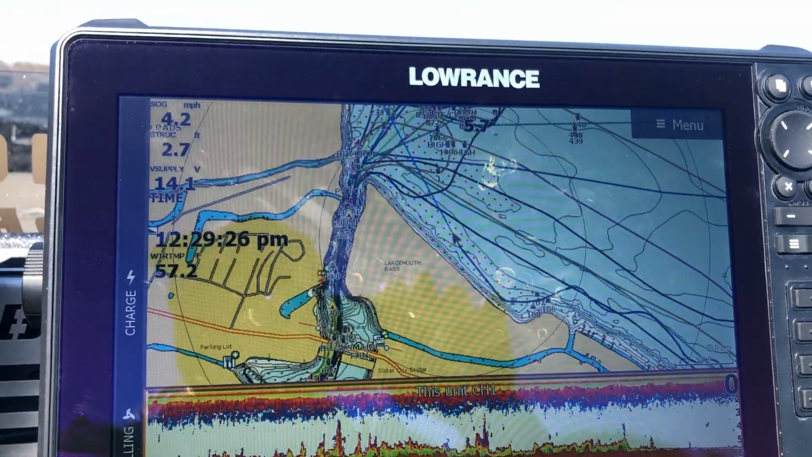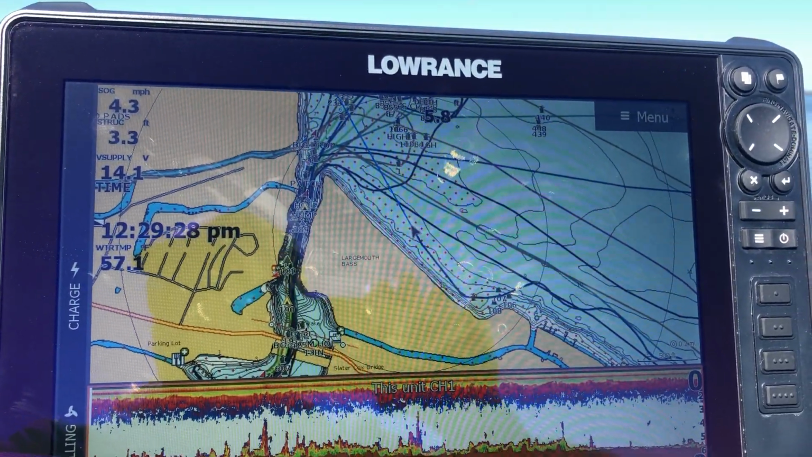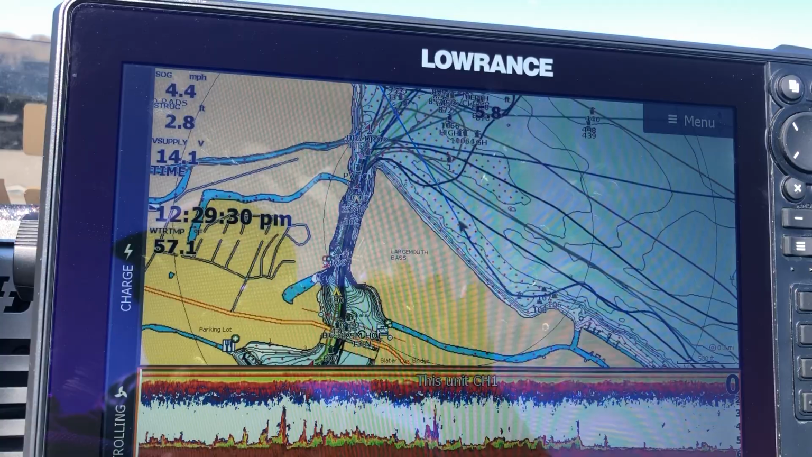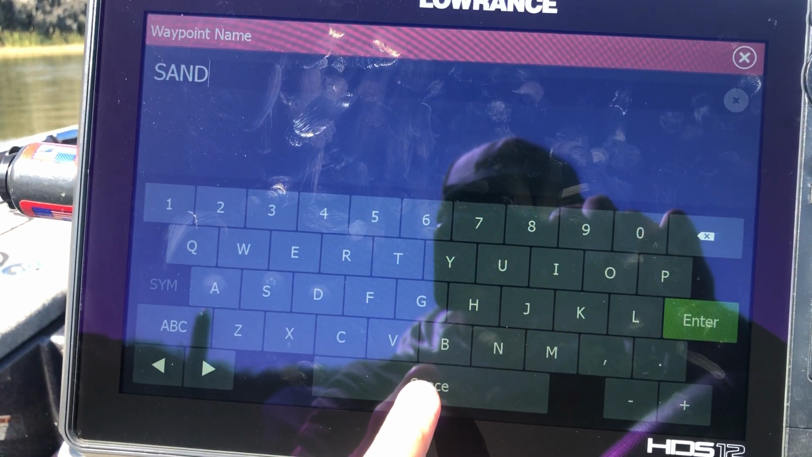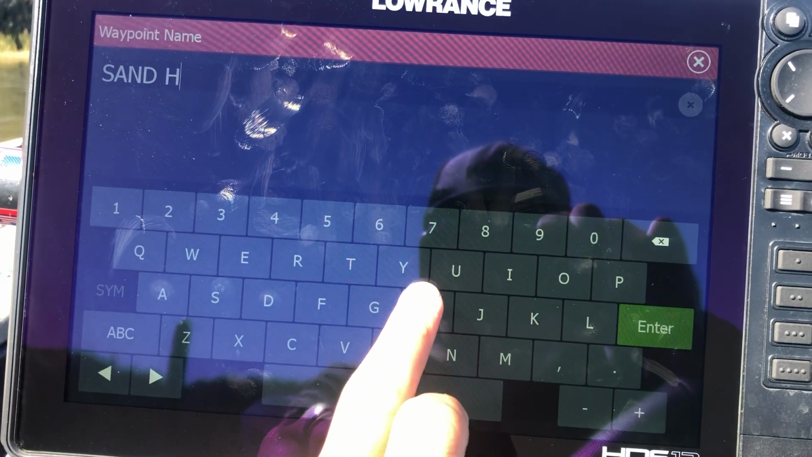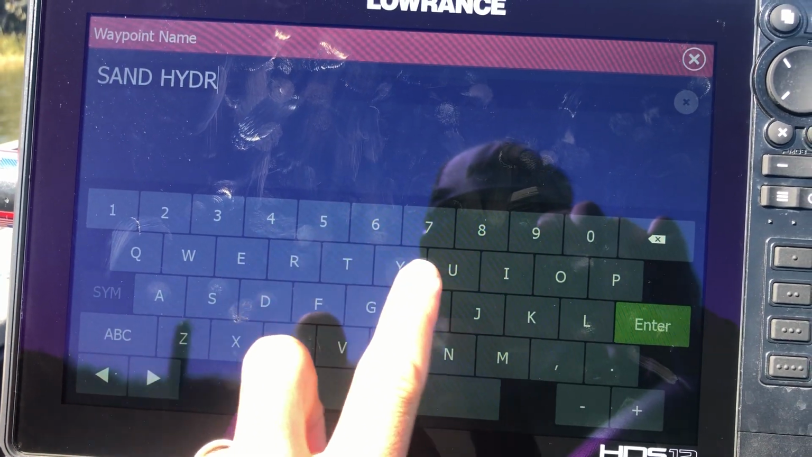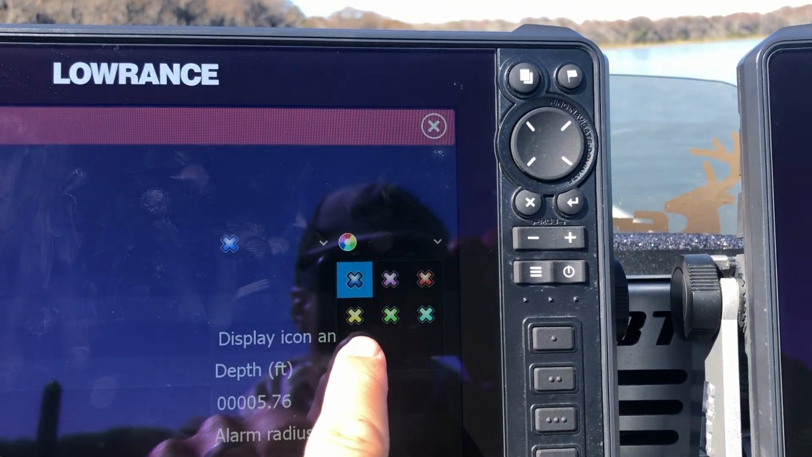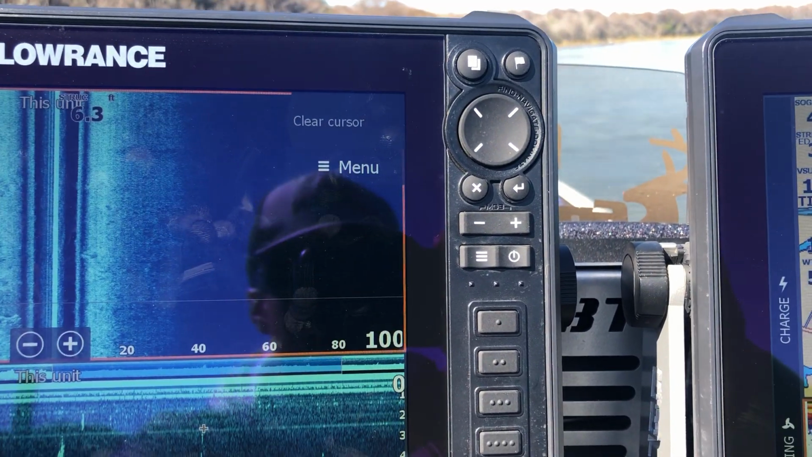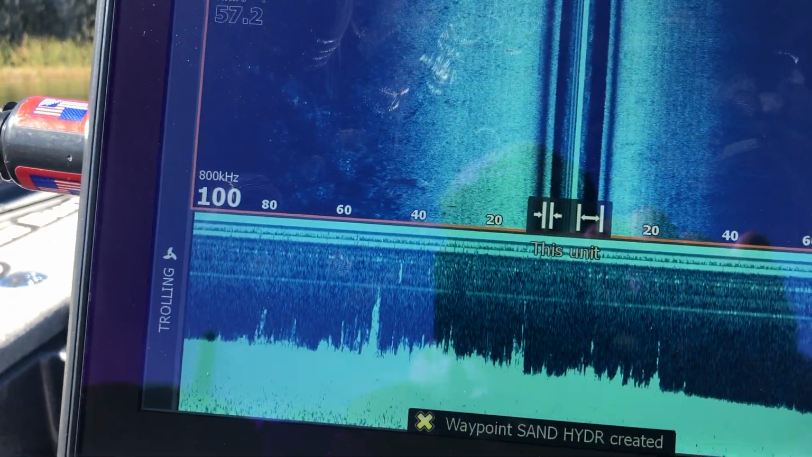I'll probably use an X and then put just like sand in hydrilla. Just put a little note in there, just like this. You can type notes in these. It's very helpful because I'll come back and I'll not remember everything. You look at so many of them. And change it. I like to use yellow. So do that. Keep going.